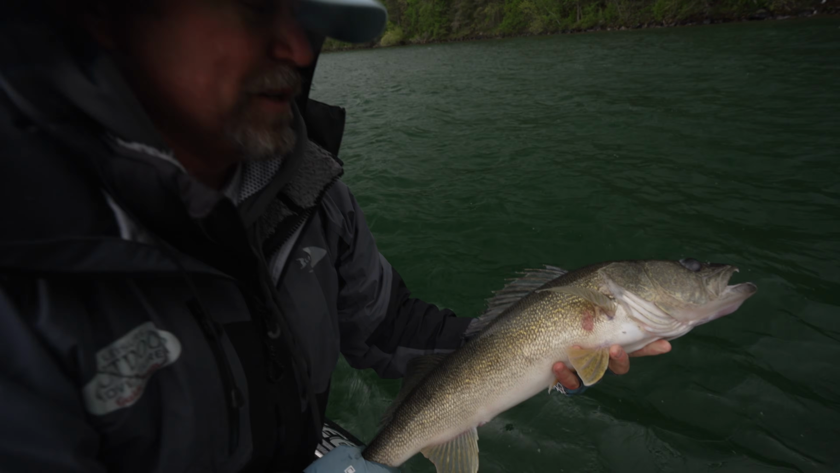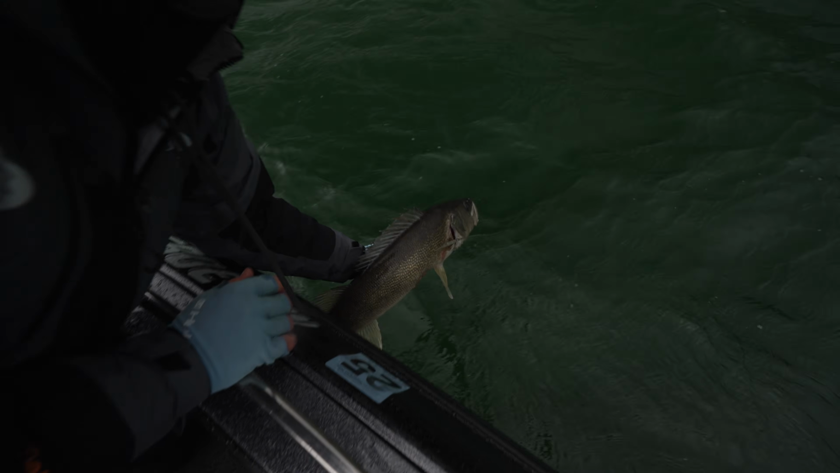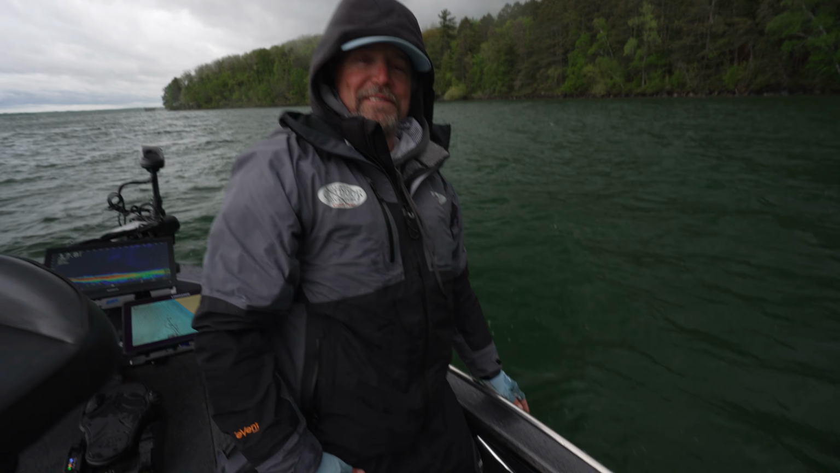This is what the guide life's all about. Us out here on the water. We're trying to find some fish, but get a day off of guiding, but we're still looking for big ones. That's a super healthy tanker. And we're gonna let her go. What a fun bite that was.